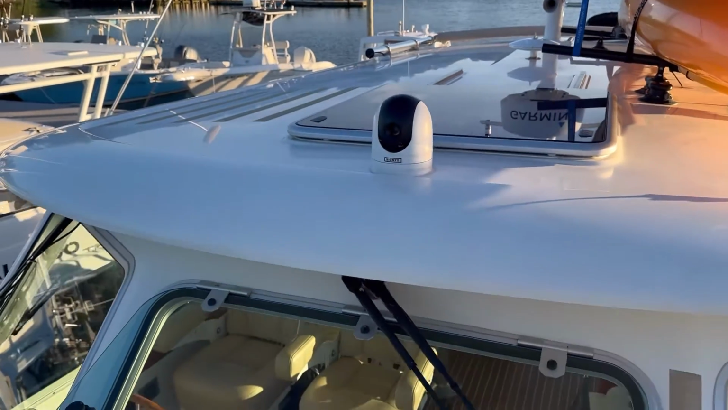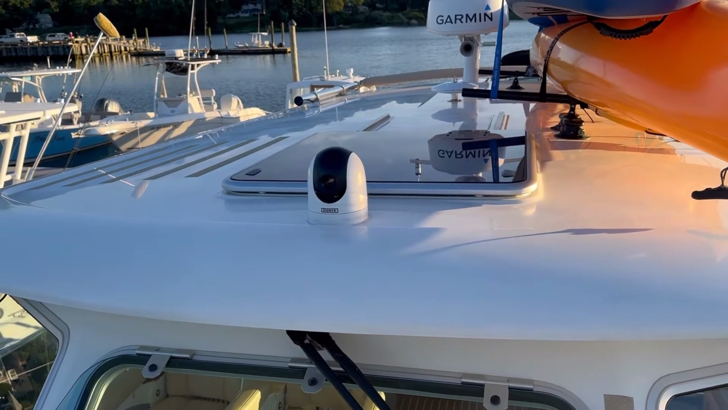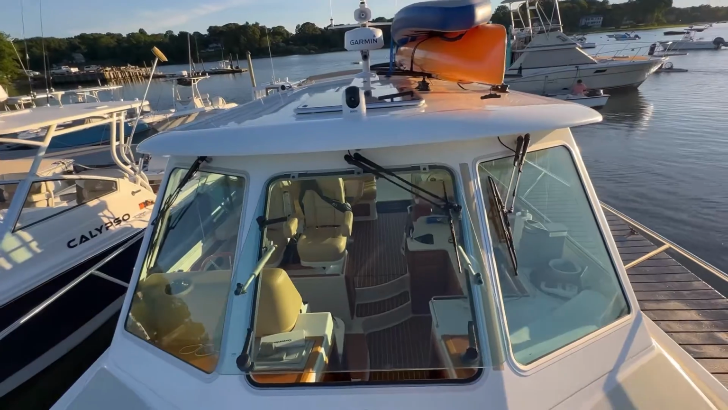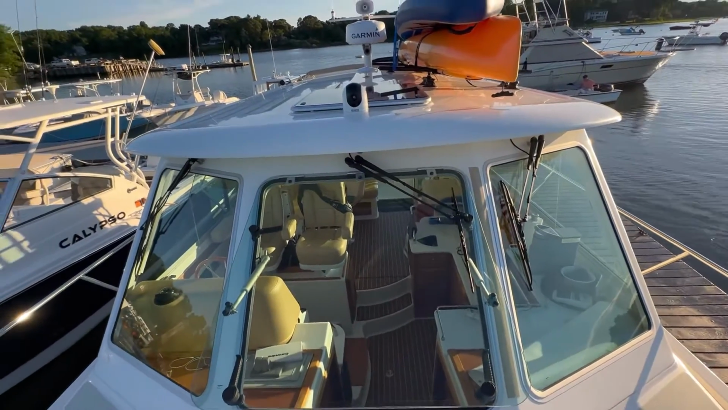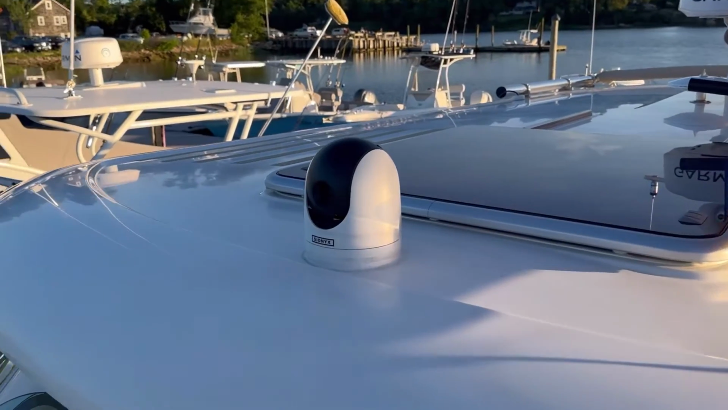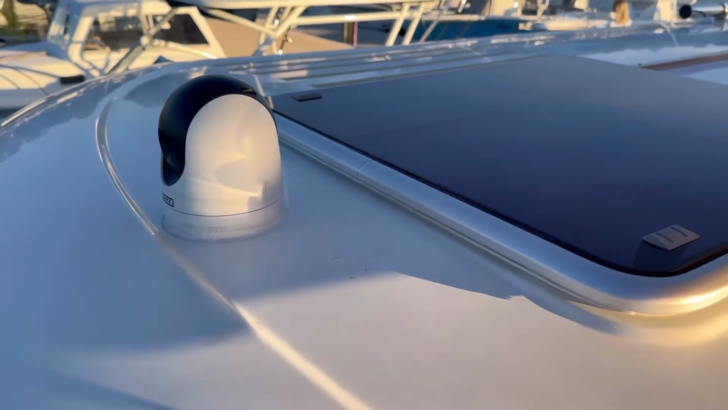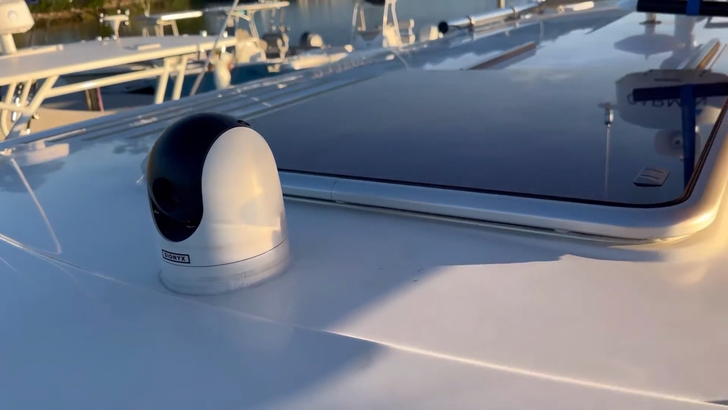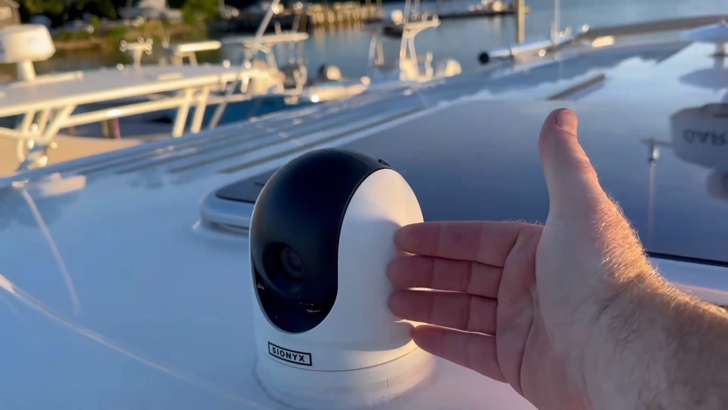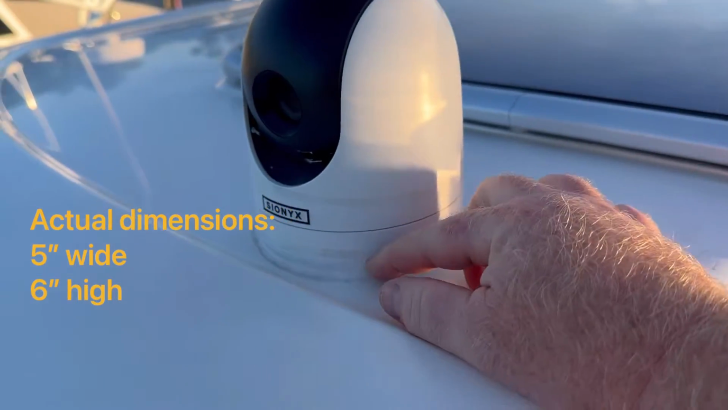Okay, so this is my Sionyx Nightwave low light night vision camera that I've got installed on the top of Jennifer B. It's kind of for reference where it is. I've got the front of the boat here, and then if we zoom in a little bit, you can see I've got it mounted up between the brow and the sunroof window. And just for some sense of how big this thing is, you can see my hand. It's fairly compact. It's about 4 inches in diameter.